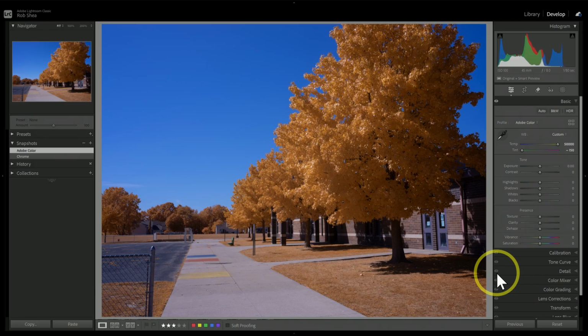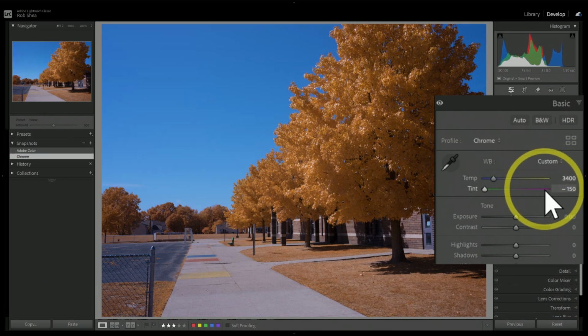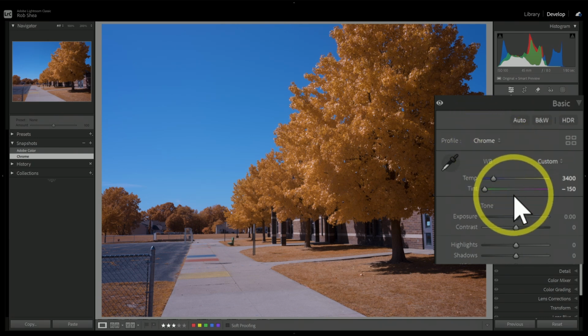One of the challenges with this combination is that you're limited in the white balance. You can see the white balance over here tops out at 50,000 Kelvin. I don't have much flexibility. I can lower the amount, but I can't increase it. One of the things that you can do is apply my Chrome profile from the Chrome profile pack. This is a free profile pack.